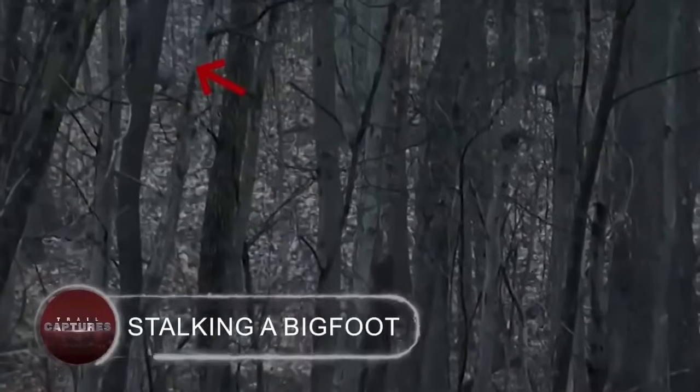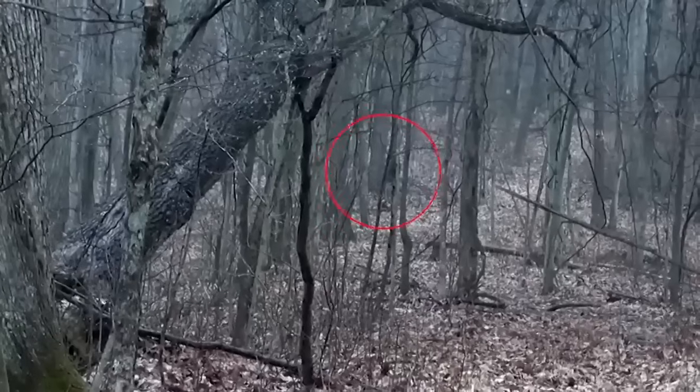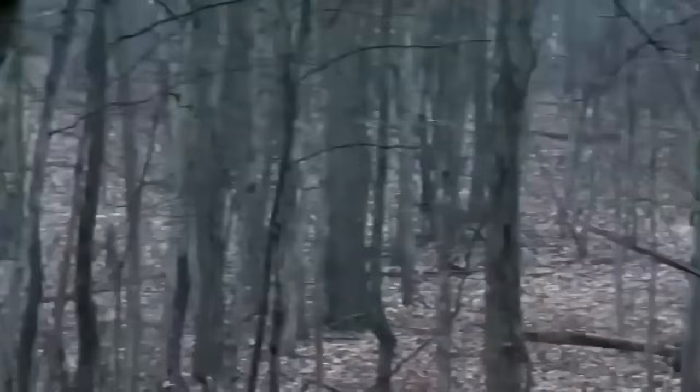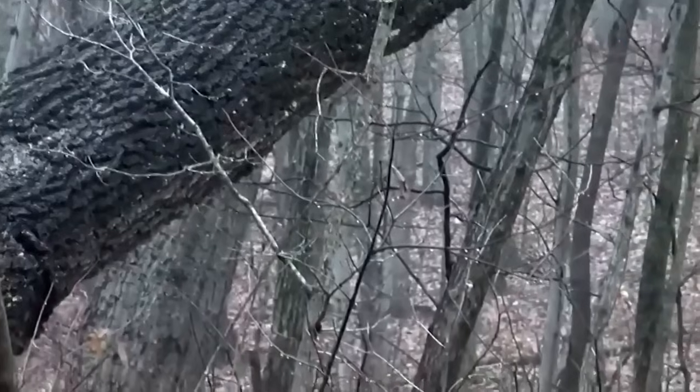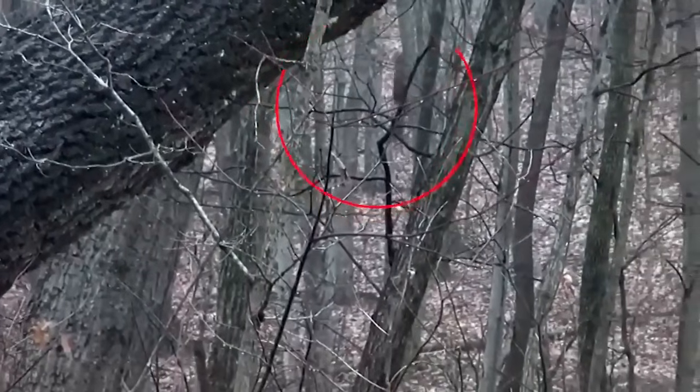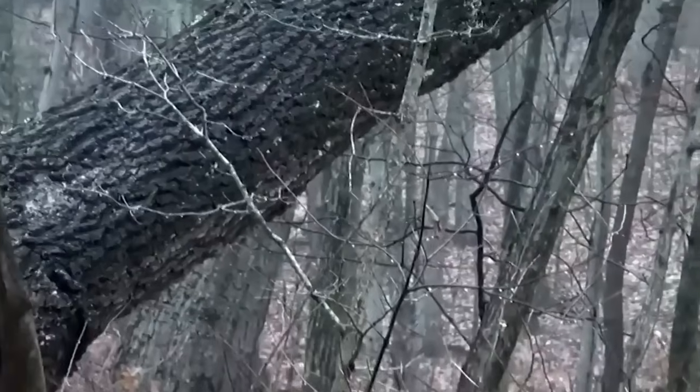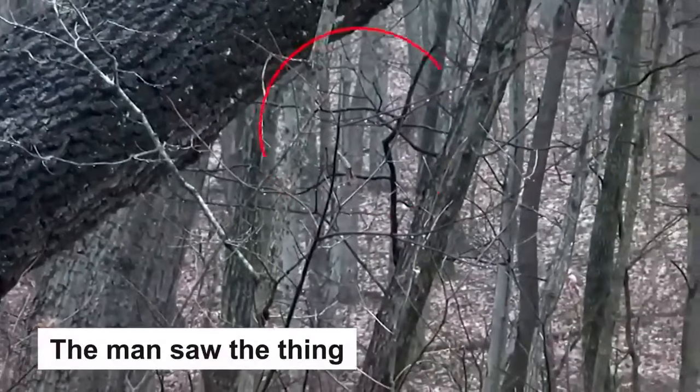Stalking a Bigfoot. This time, a man rather than the Bigfoot made the decision to follow it. As he entered the woodland in the snow, the man was certain he would find what he was looking for. Not so simple, however, after spending several hours strolling through the woods. The man saw this thing.